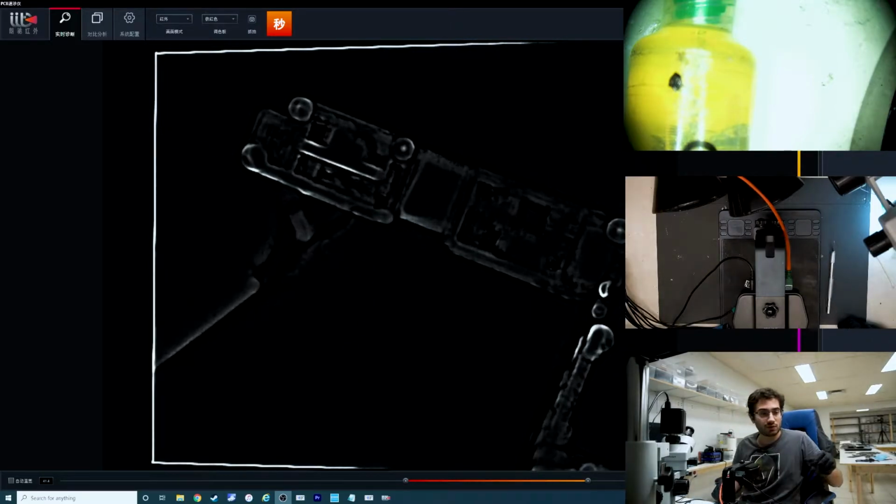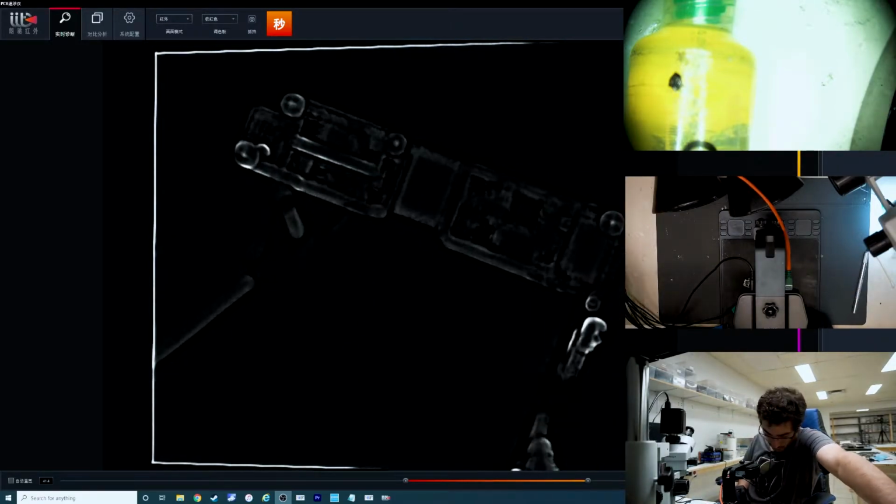Alright, with the stickers removed, I'm gonna output power from our DC once again.